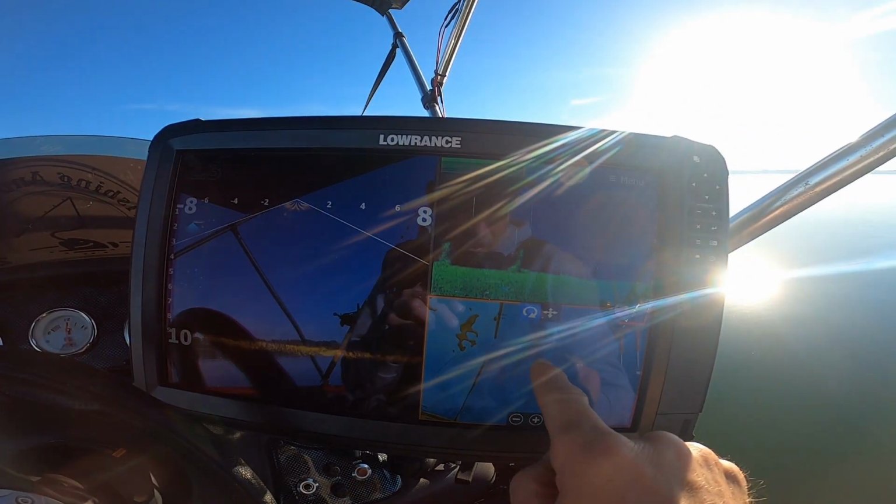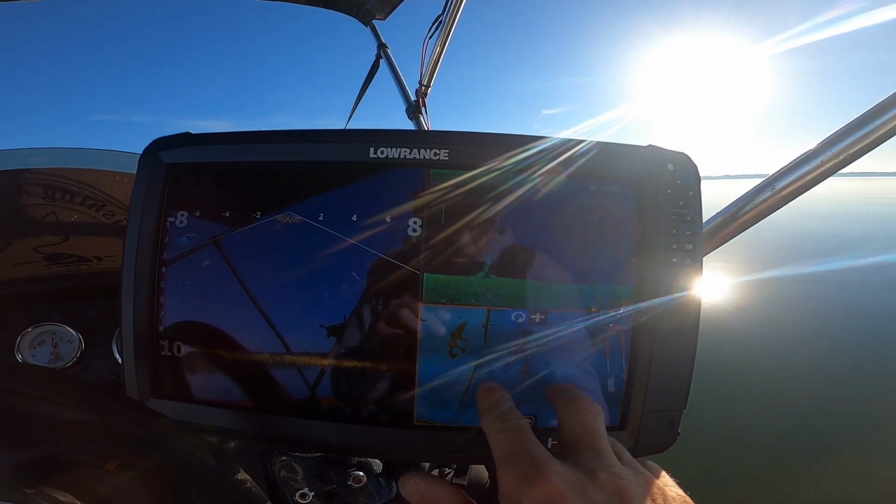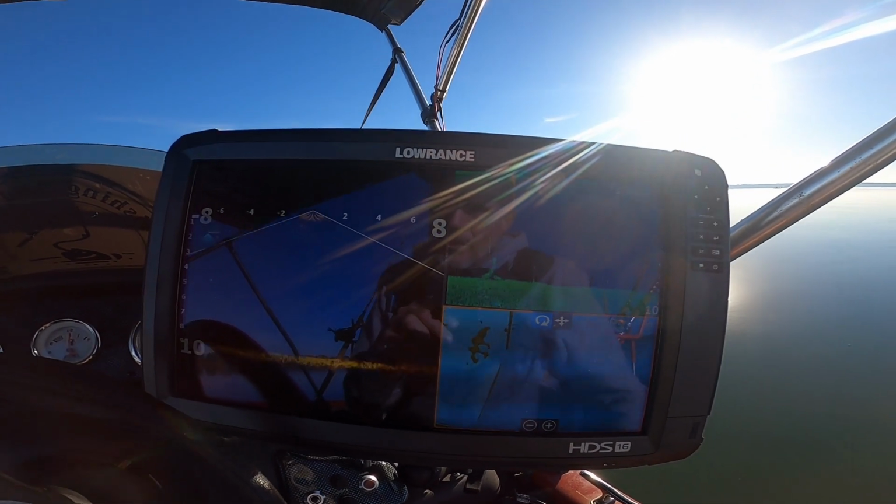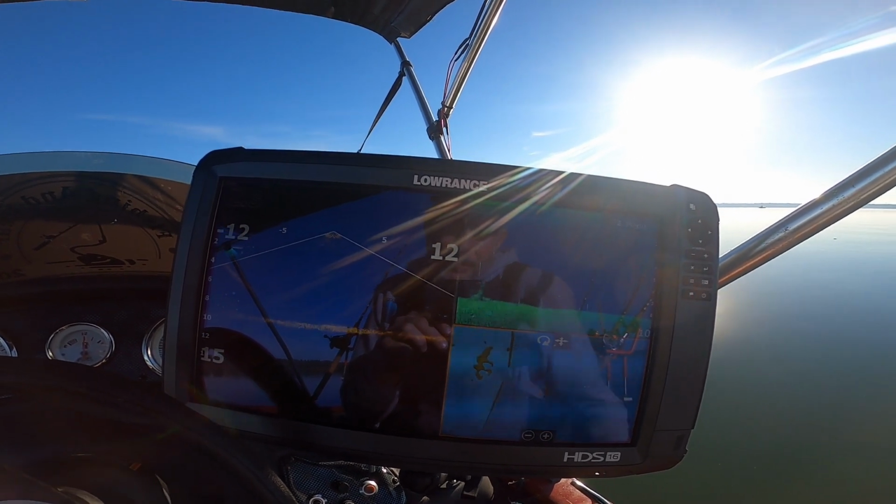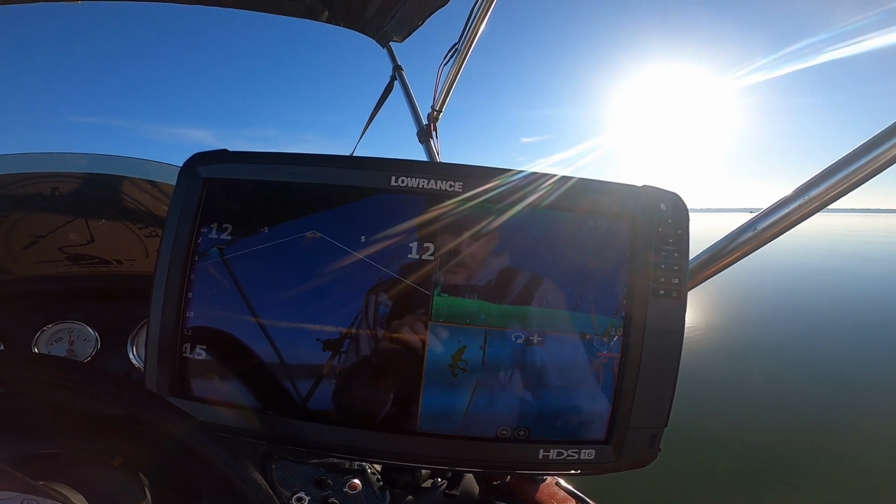The first thing I'm going to try is this little point where this channel kind of splits and stops right here. I've caught fish here before. It's a good place to start. We're just going to putt up to it, slow down, and see if we see anything sitting on this ridge.